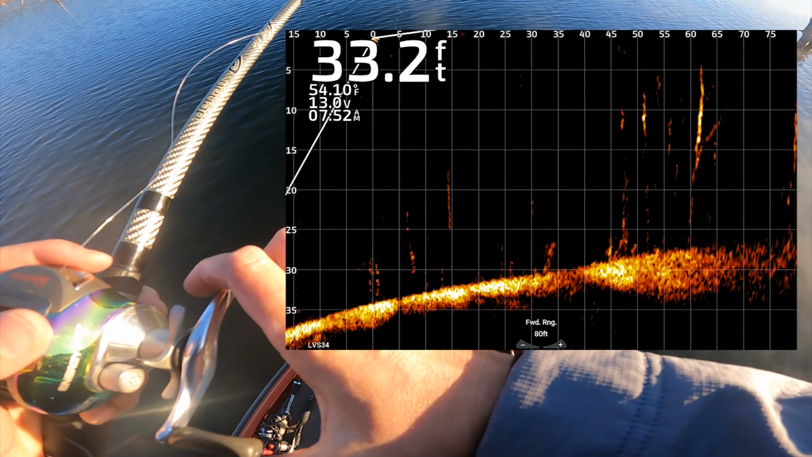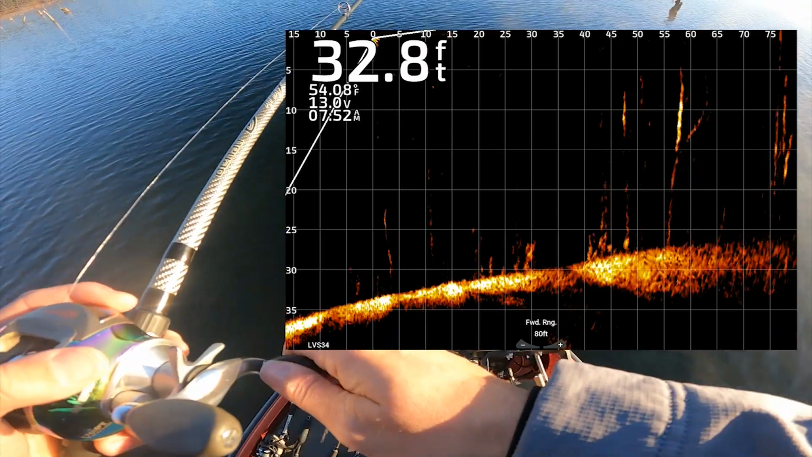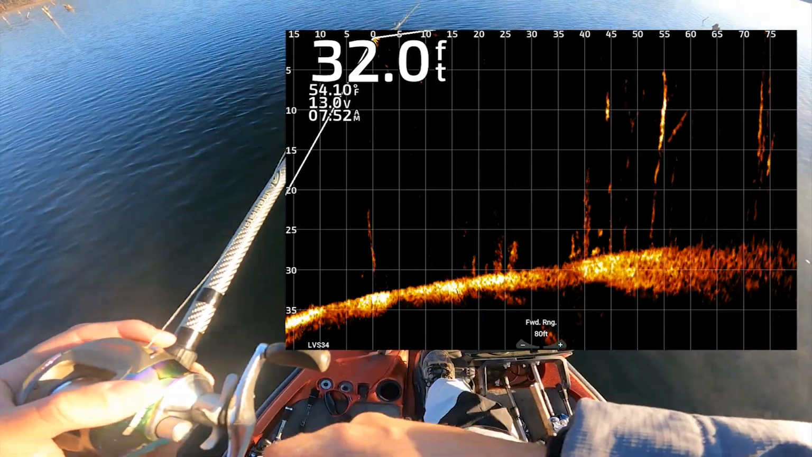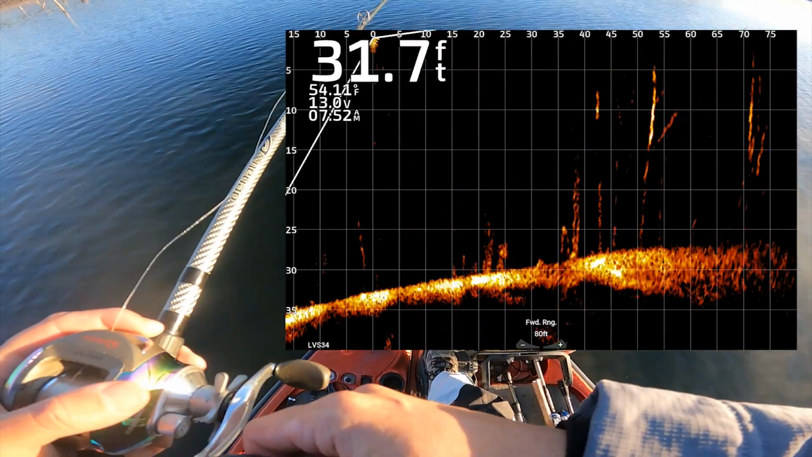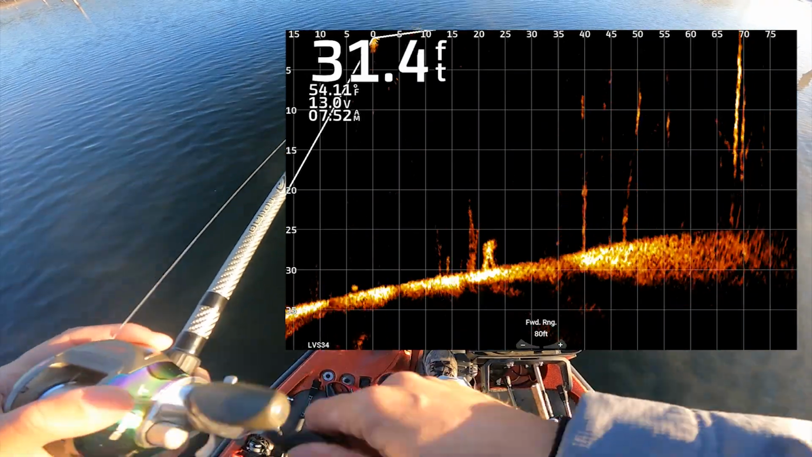Let's see if we can get these guys right here to come out. They're probably like, no, you've already caught our buddy. Yep, that happens.